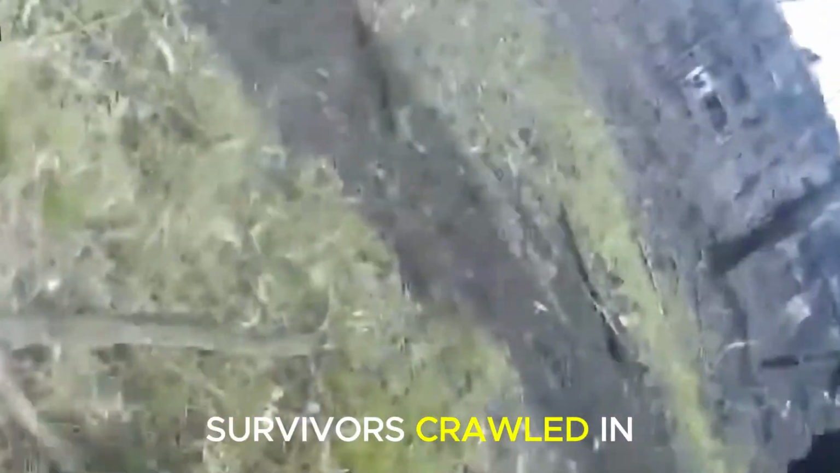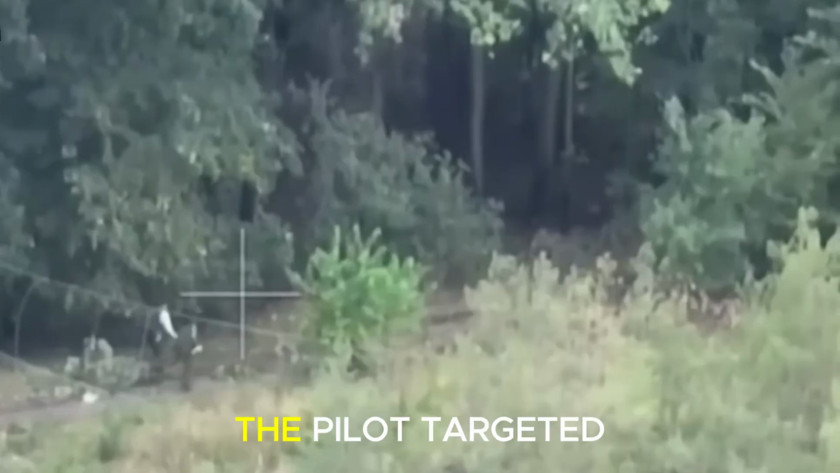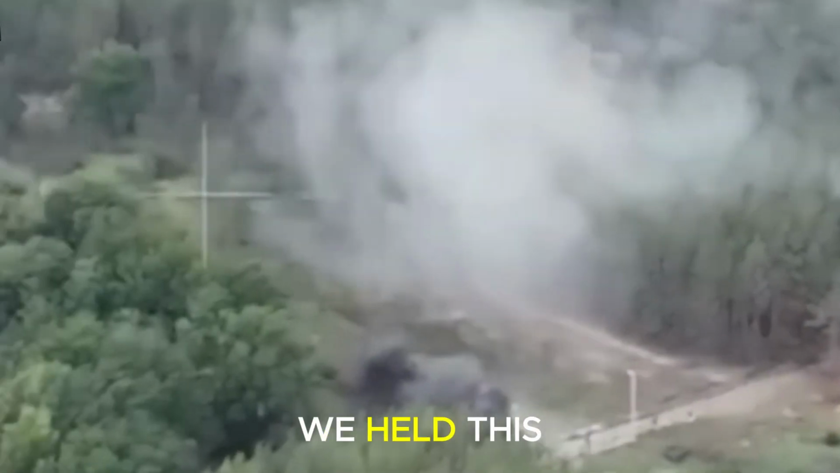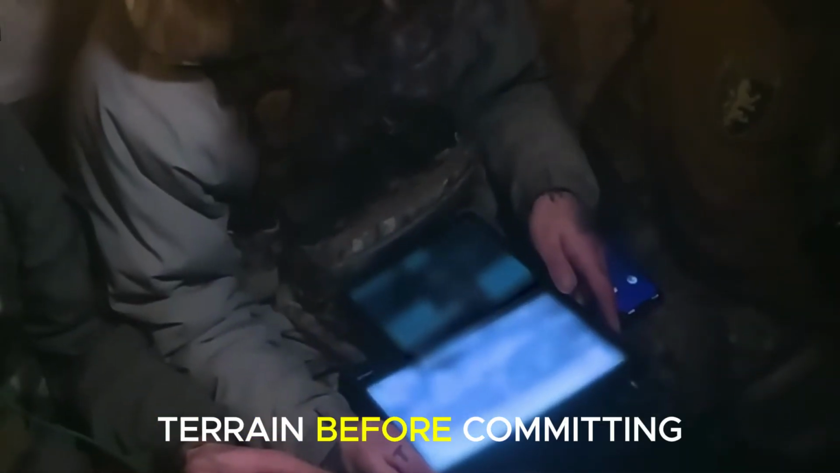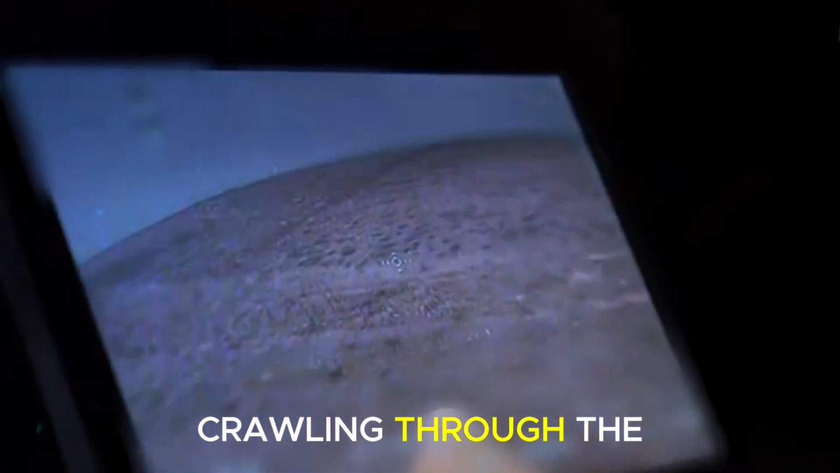Scattered survivors crawled in panic, while our overhead drone tracked every heat signature with cold mechanical patience. The pilot targeted 2 men who had reached a tree line 50 meters south, the very area our artillery had bracketed. We held this final drone back, biding our time and assessing the terrain before committing. The pilot circled 80 meters up, executing a wide spiral and a deliberate lock-on as the video feed stabilized. The camera locked onto 2 targets crawling through the brush.